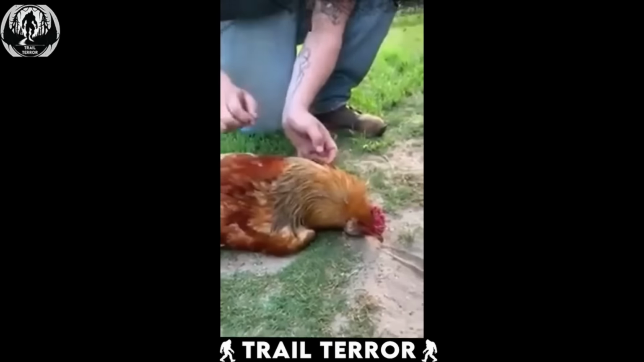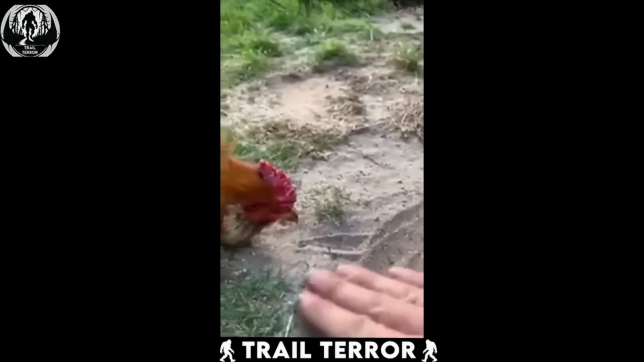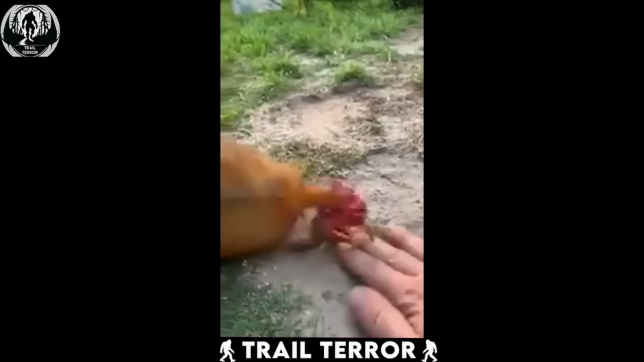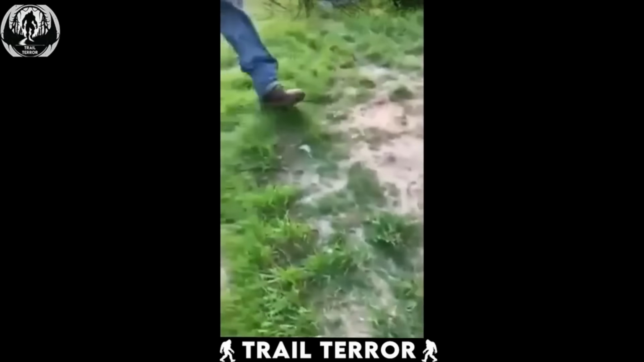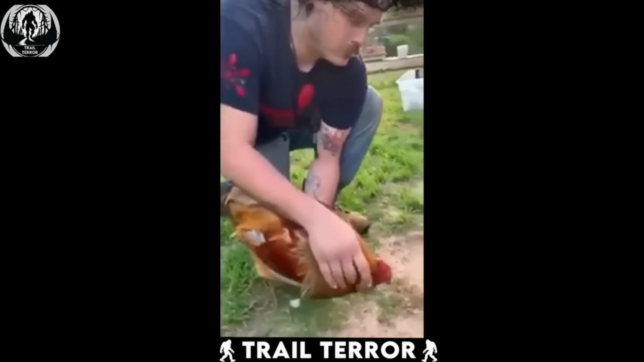Now, here's where it gets even crazier. When the owner removed the line, the rooster snapped back to reality and attacked his hand in a hilarious twist of events. Talk about a feathered frenzy.